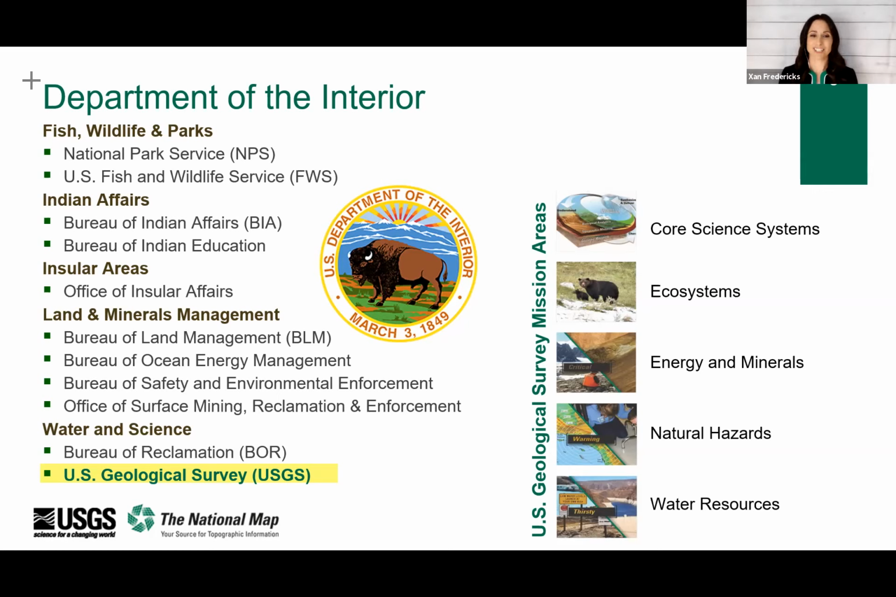Through 5 mission areas, the USGS provides impartial and unbiased information on the health of our ecosystems and environment, the natural resources the country relies on, and the natural hazards that threaten the nation.